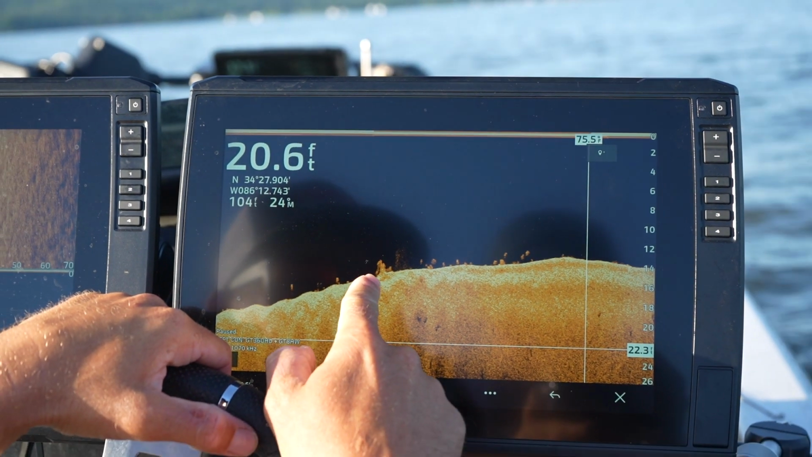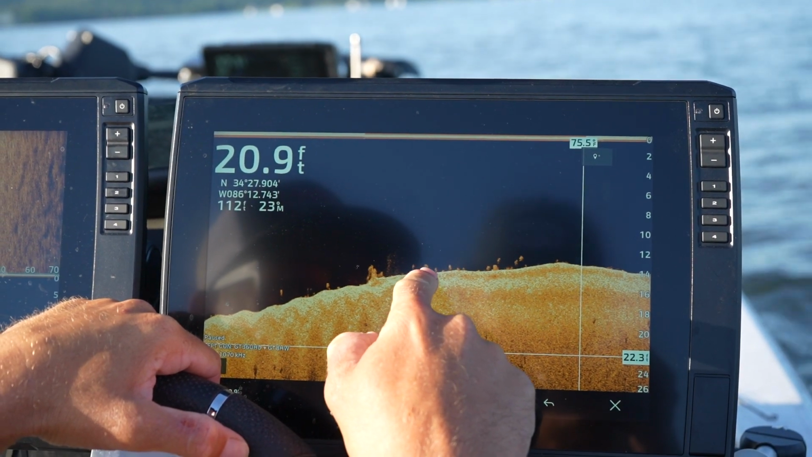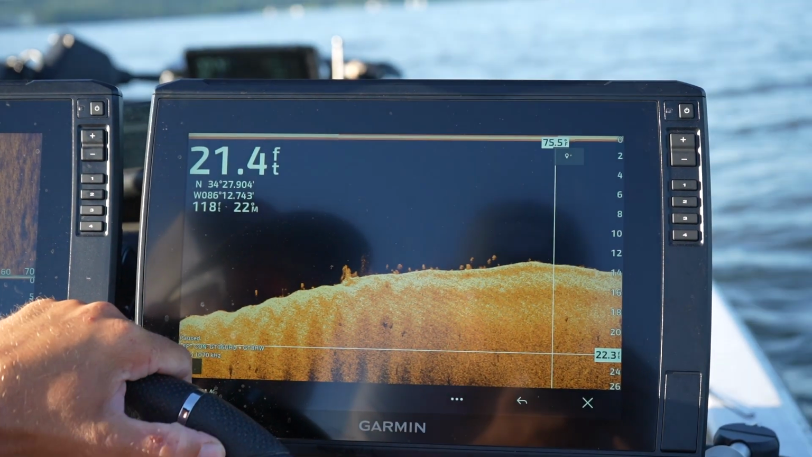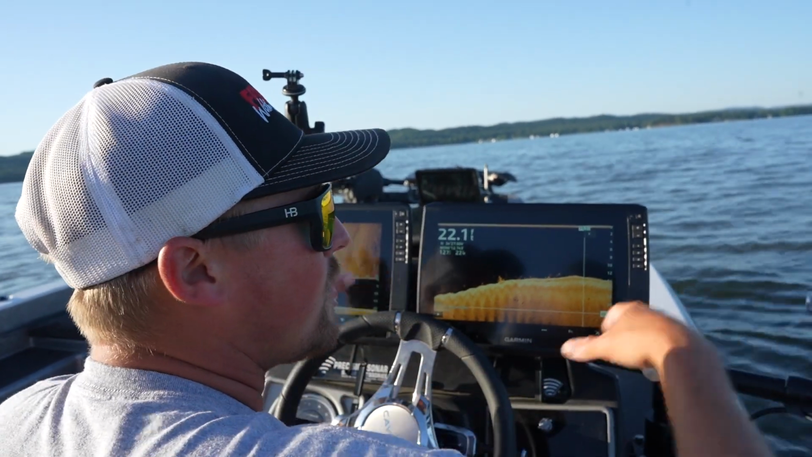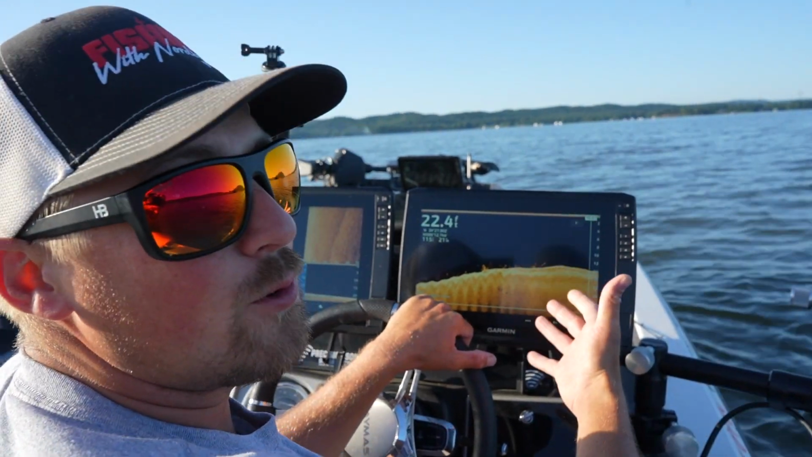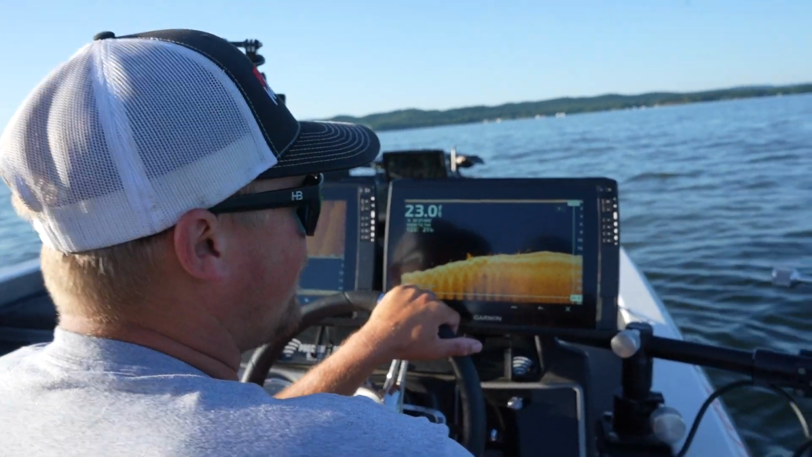1, 2, 3. There's a stump with 2 on it. 4, 5, 6, 7, 8, 9, 10, 11, 12, 13, 14, 15, 16, 17, 18, 19, 20, 21, 22, 23 or 24 bass right there. And that doesn't include the ones that weren't right under the boat. You have more on side imaging that weren't right under the boat. So that's probably a 40 fish school. That's a really good school. That's something we want to look for and target.